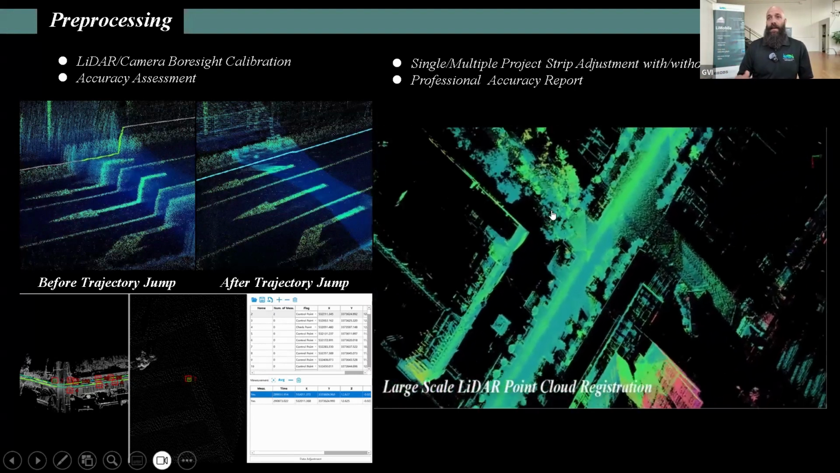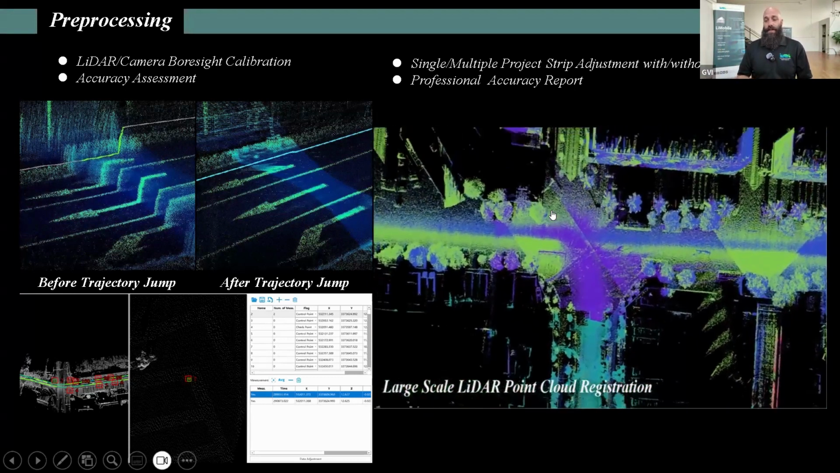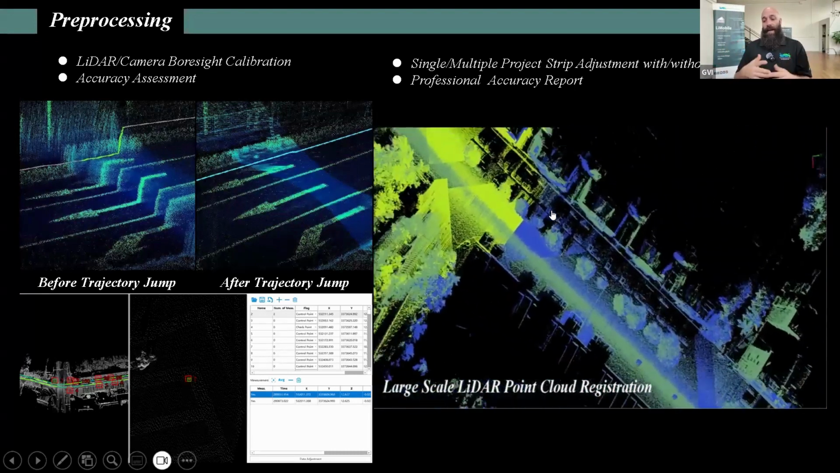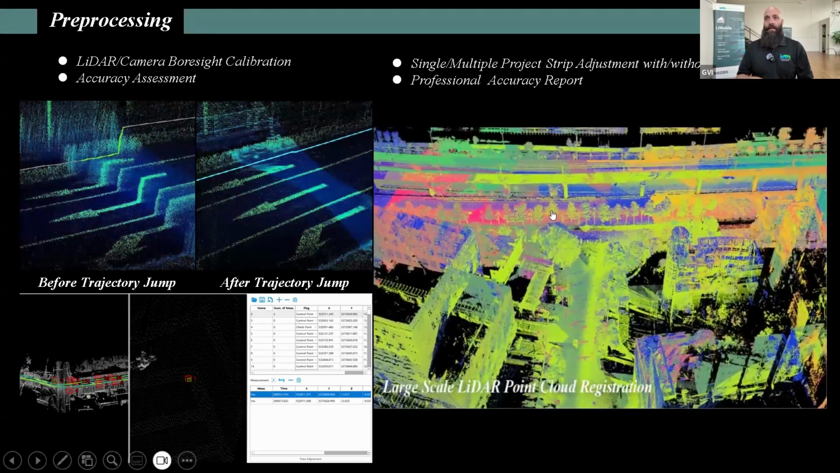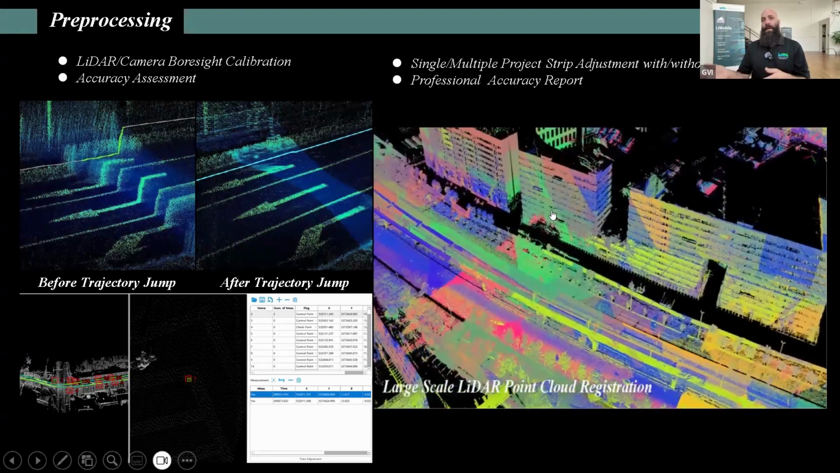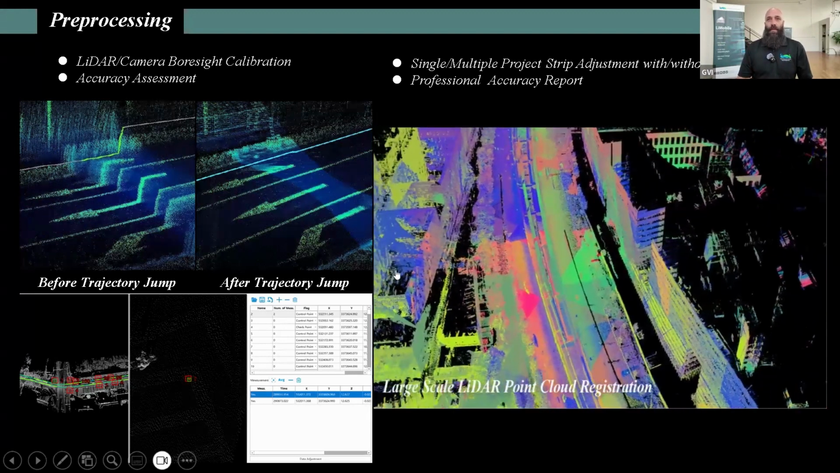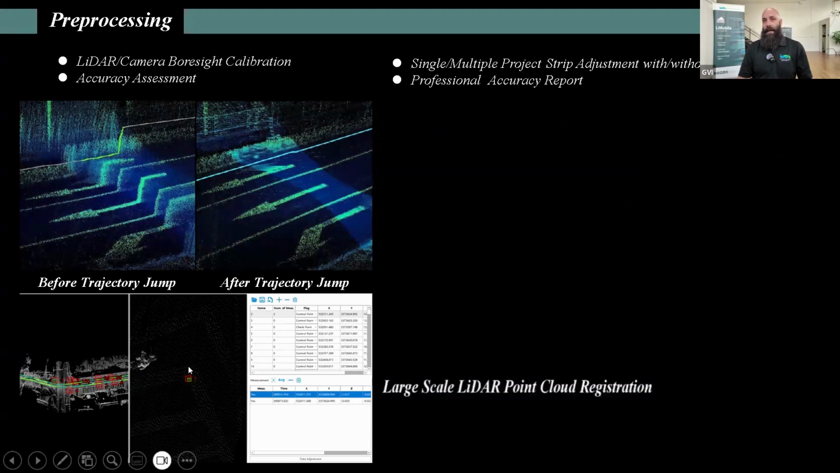On the right-hand side, we can see the large-scale LiDAR point cloud registration, meaning that we have several different point clouds registering together. We're seeing them by returns, by intensity. The software can handle terabyte plus worth of data, so it is not very limited to these large data sets that are generated when it comes to mobile mapping with high-resolution RGB cameras. On the bottom right, we can see that the tools specifically geared towards the trajectory jump can be easily isolated, and we can spot those points, detect them, and extract them.